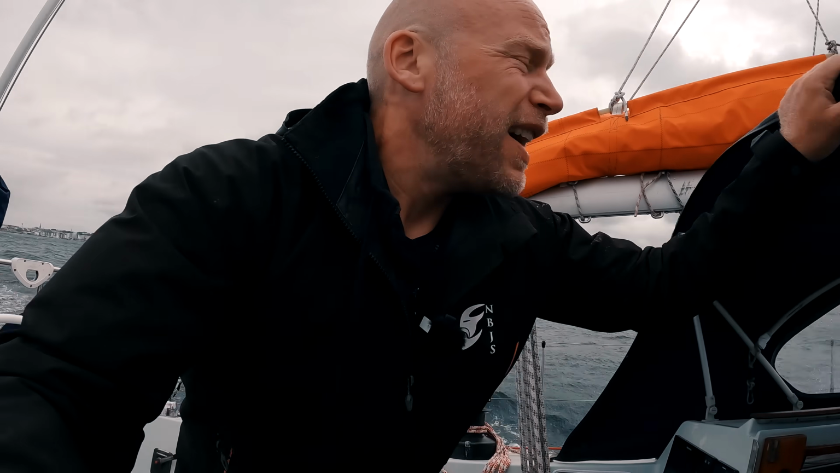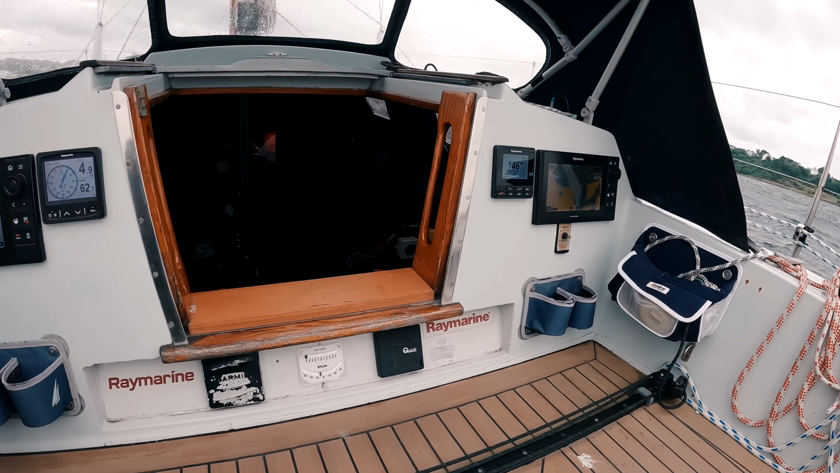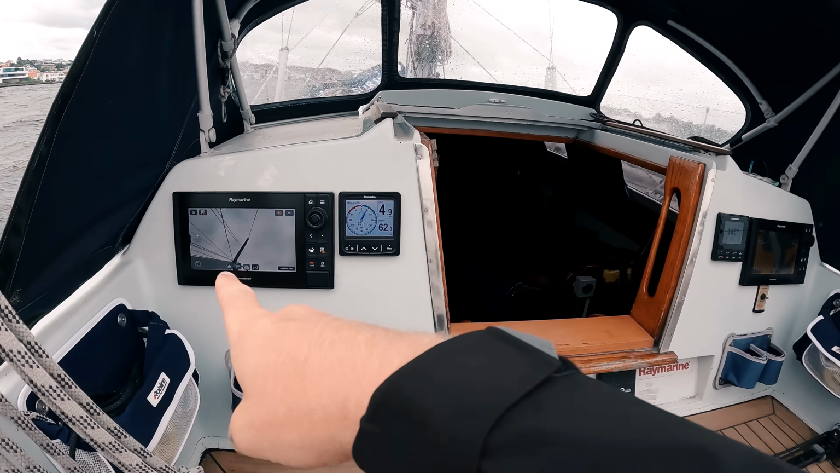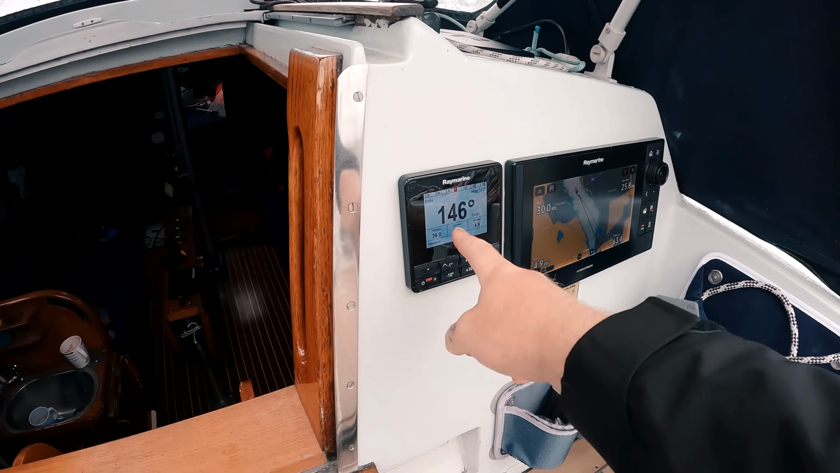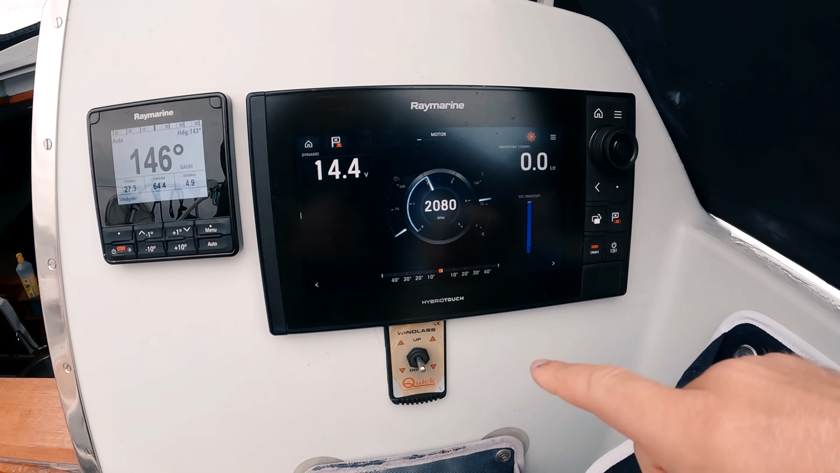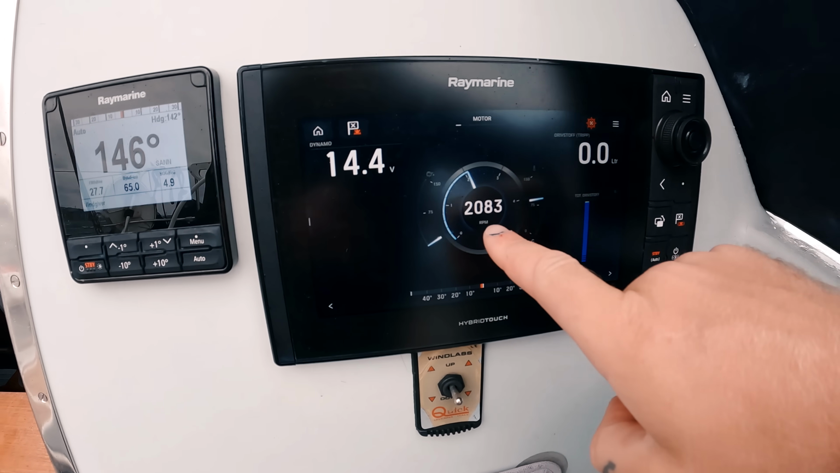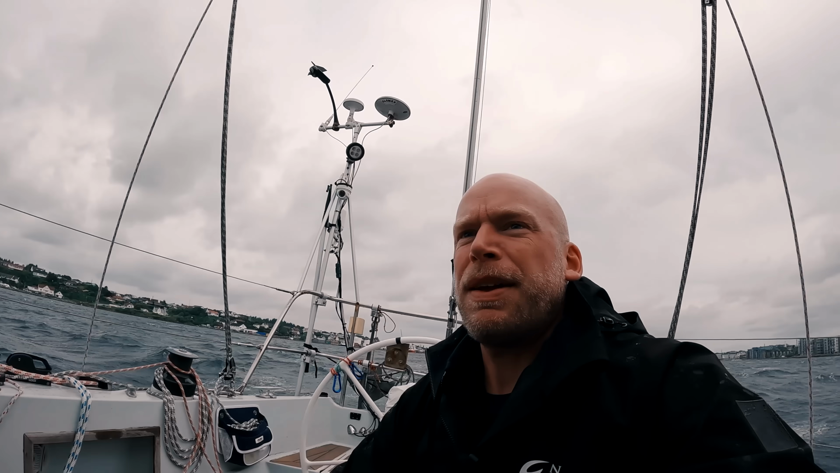Everything's working, everything looks great, and I can't wait to head offshore in a couple of weeks with the new Raymarine gear. So now I have the full spec here. 2 Axiom plotters, 1 on each side, 1 for wind, 1 for autopilot, chart plotter downstairs, and I'm now also able to read the fuel and the RPM and temperature of the engine while I'm inside. So everything can be monitored inside now. So with that, I'm gonna head back to port, and thank you for watching.